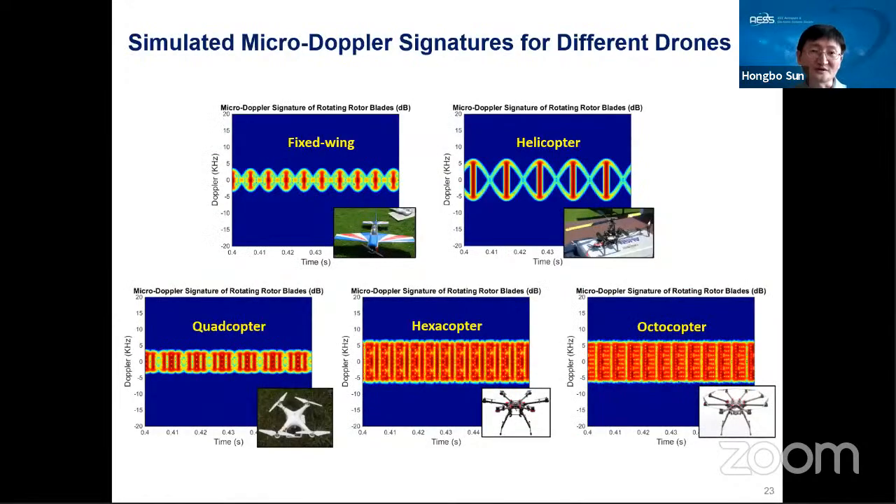In this slide I show some examples, the simulation results of the different types of drones. For example, the fixed-wing drone. Usually, the fixed-wing drone has a very small blade, and the rotation speed will be much faster than the rotary-wing drones. Then this is the helicopter drone, just two blades like this.